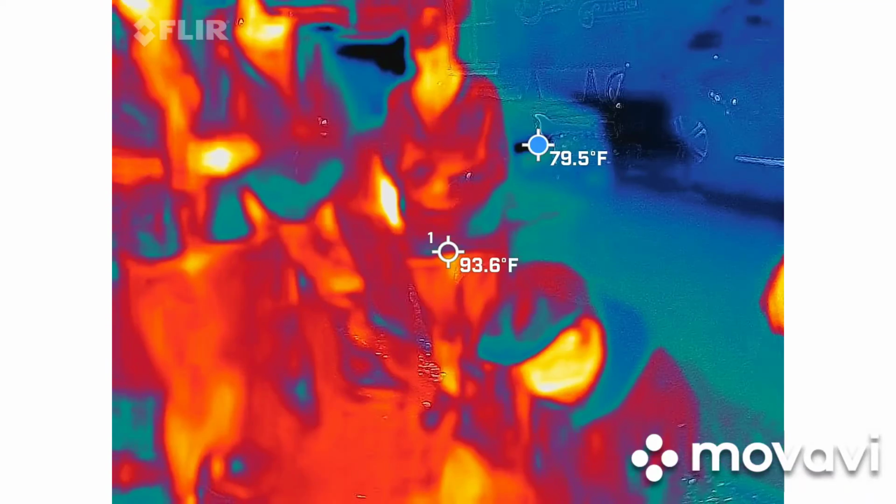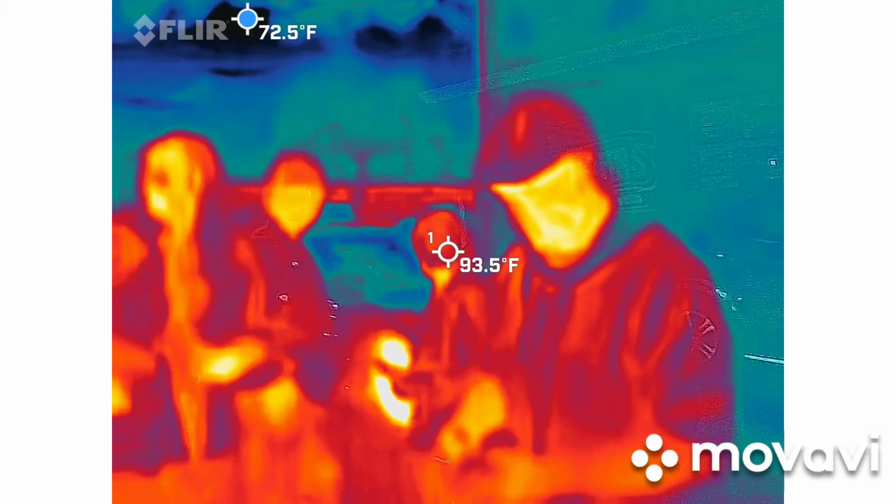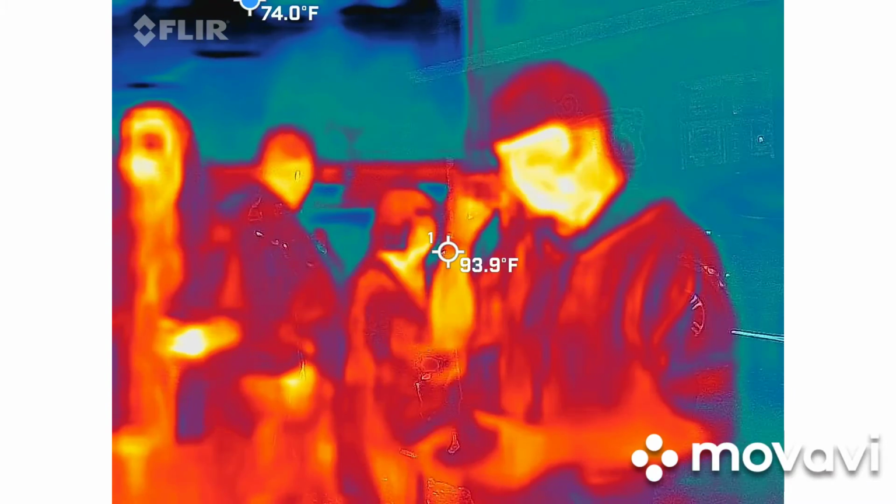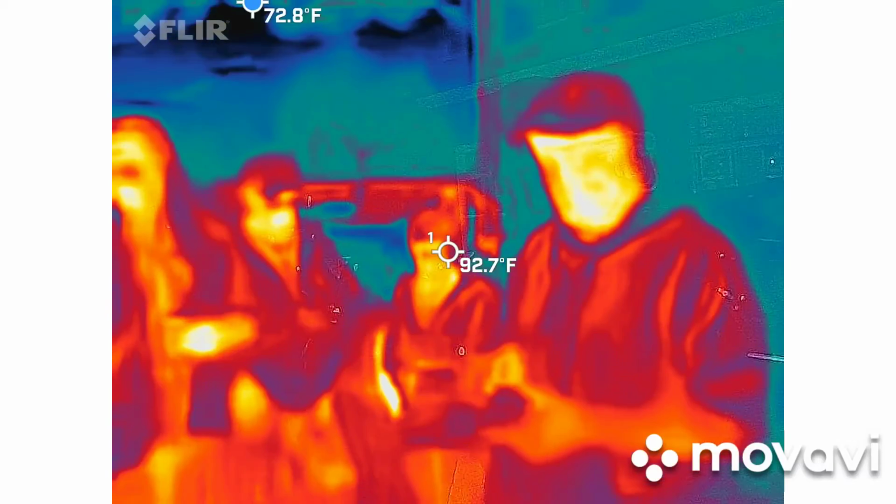It's right there. The car's literally, I can look at it. It's just a water bottle. Wait, I grab my water bottle. Yeah. There's been a whole lot of traffic. It's literally right there.